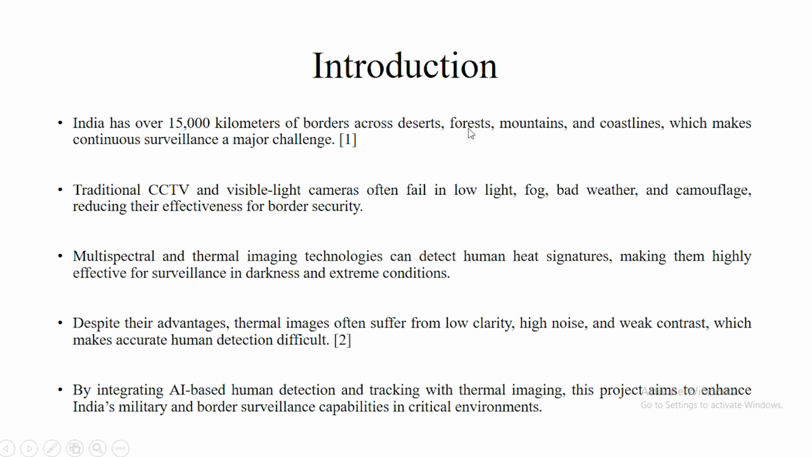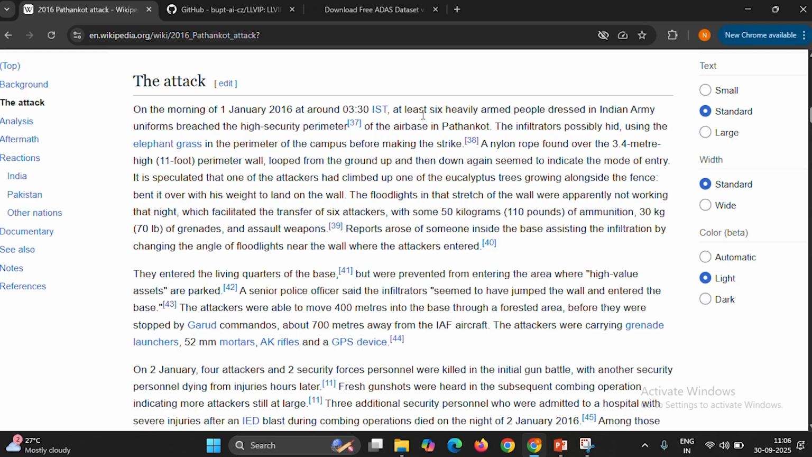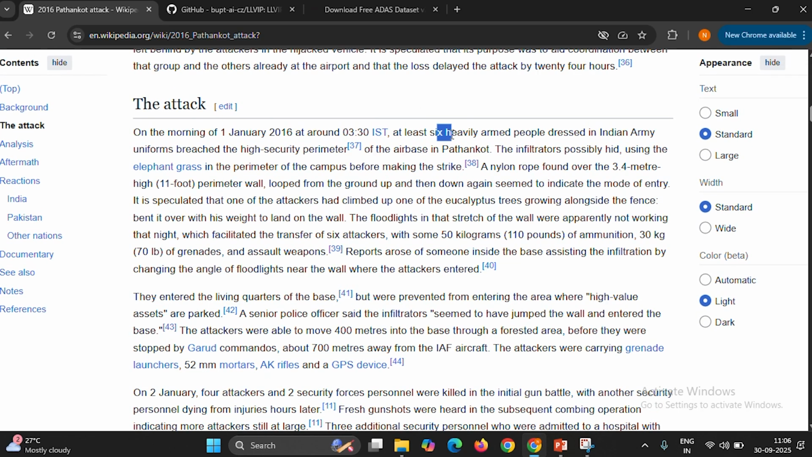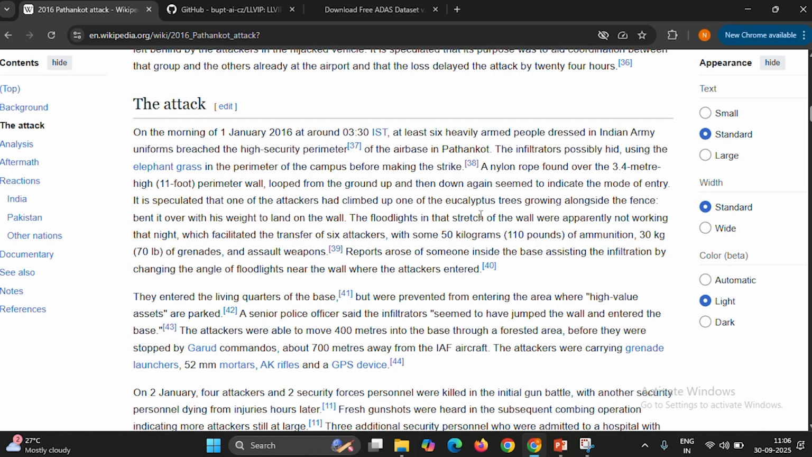India spans 15,000 kilometers of borders where traditional CCTVs and manual patrolling fail in adverse and harsh weather conditions. There are thermal cameras that detect objects using heat signatures, and we aim to detect and track the IDs of humans in those thermal cameras, because thermal images are usually very noisy and unclear. This is the source of the Pathankot attack on Wikipedia, which says that six heavily armed people dressed in Indian army uniforms breached the security perimeter of the airbase in Pathankot.